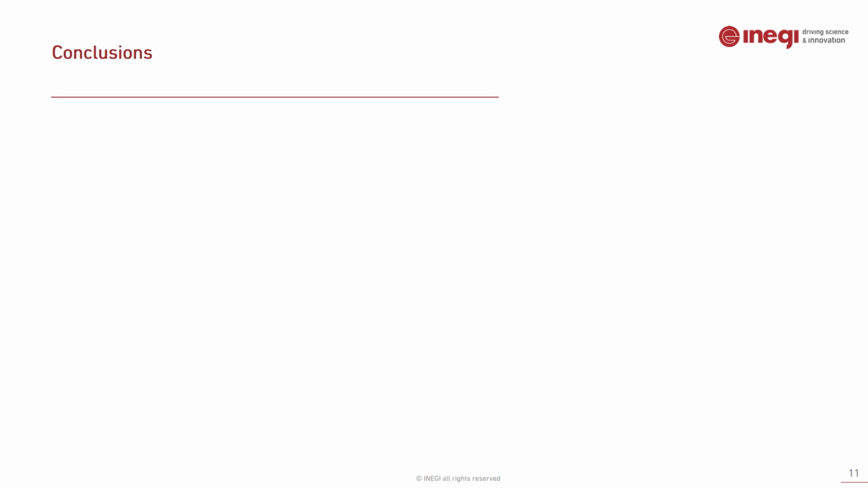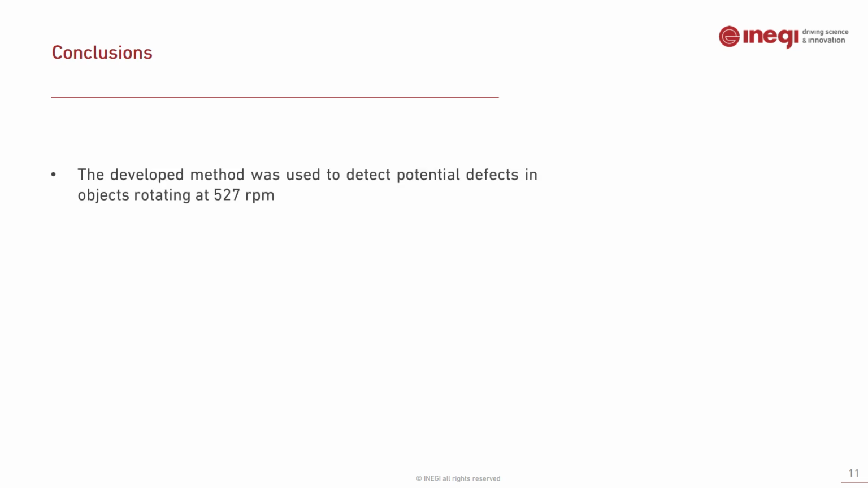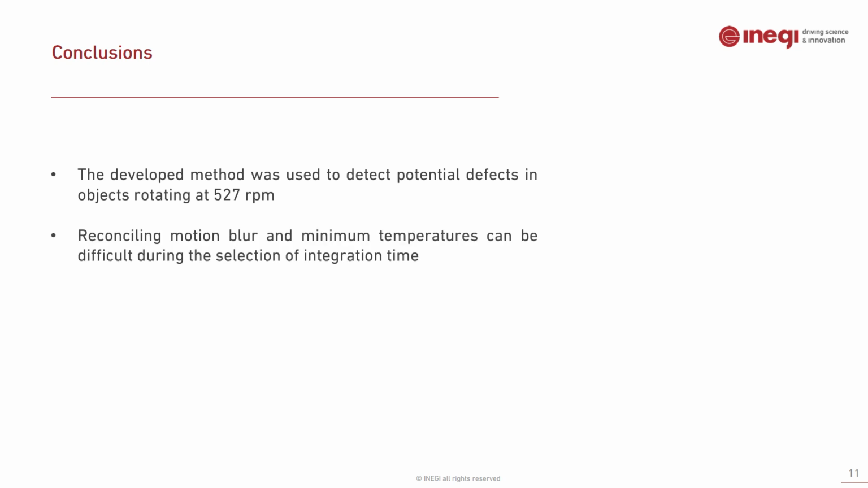To conclude, the developed thermography-based method was used to detect potential defects in objects rotating at 527 RPM using position-based triggering. Reconciling motion blur and minimum temperatures can be difficult during the selection of integration time.